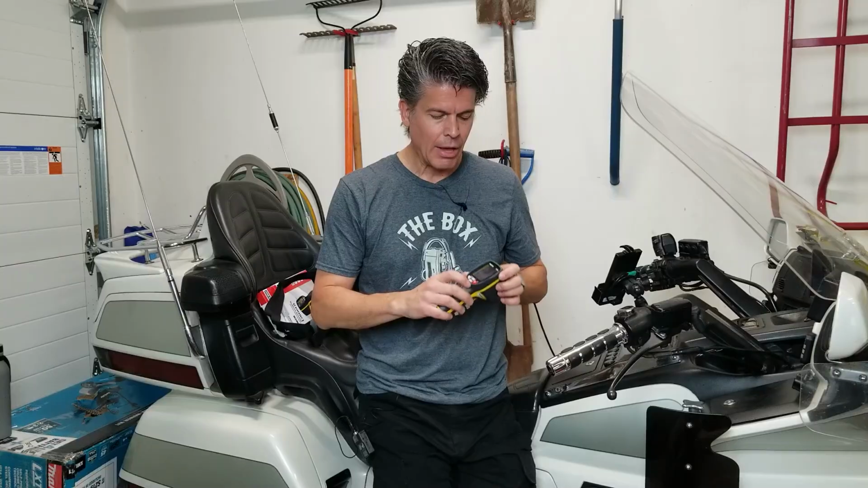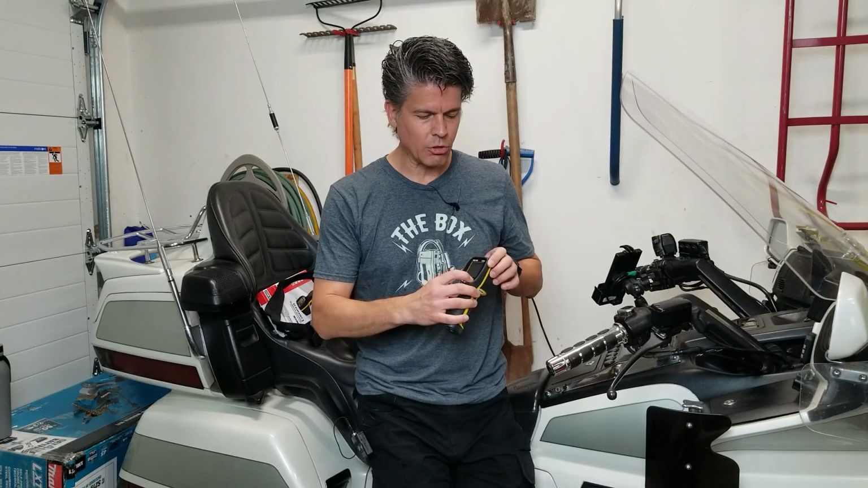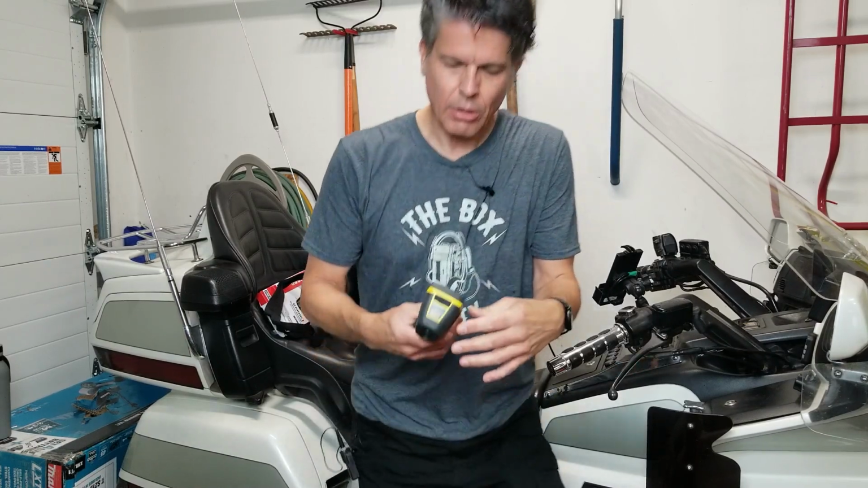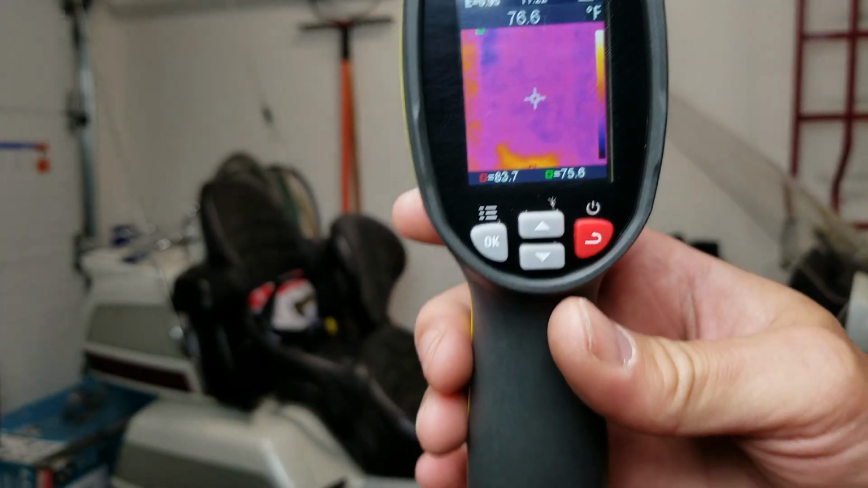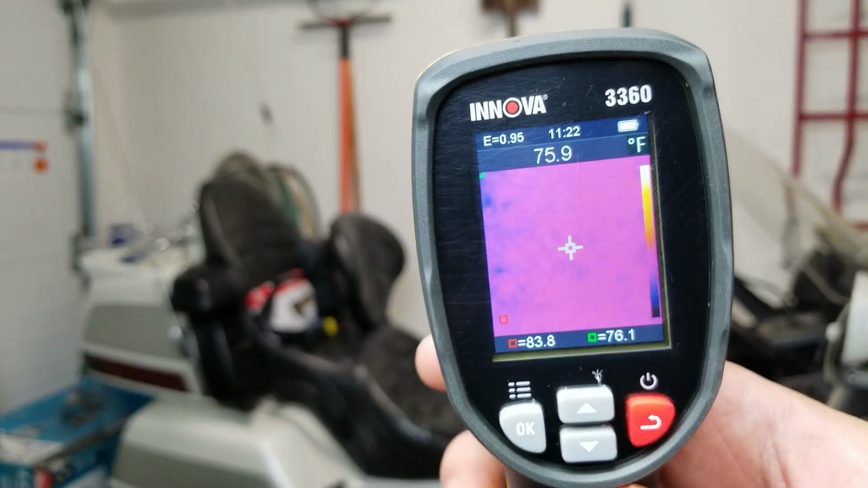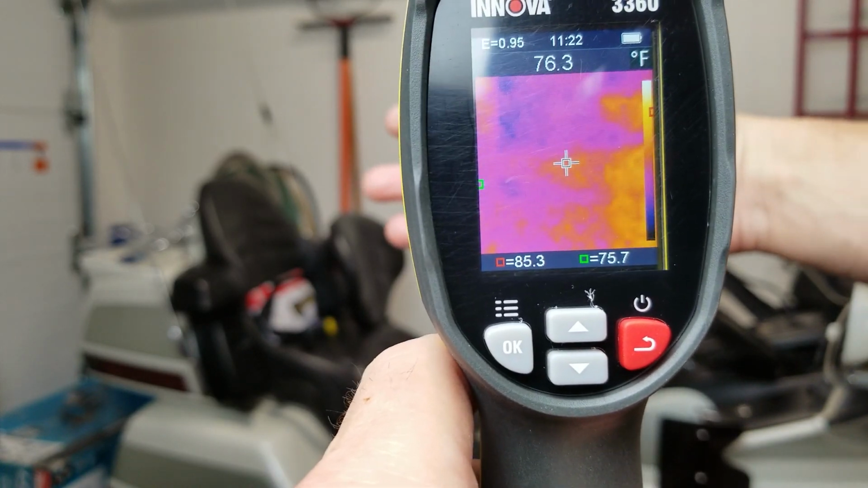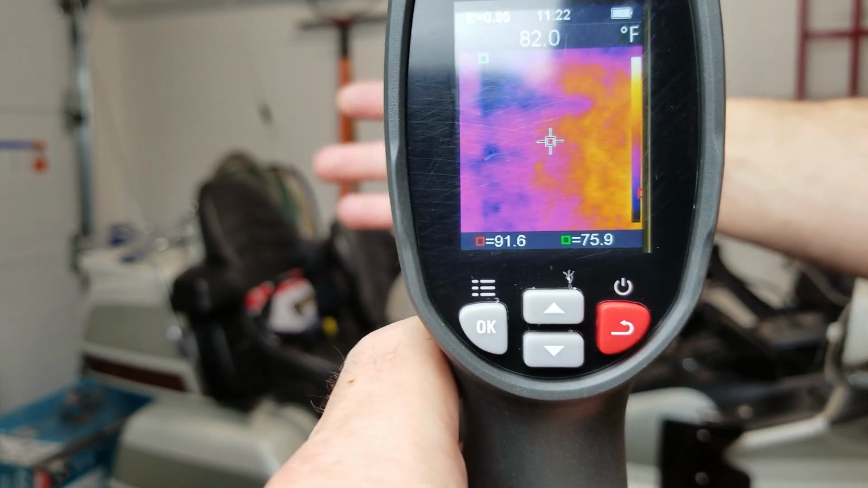Back to the video. So if we push and hold the red button to turn it on, it boots up and we get a nice little screen on there. And what we get then is a picture in infrared. And if we put something in there like my hand, you can see my fingers and my hand showing up in front.